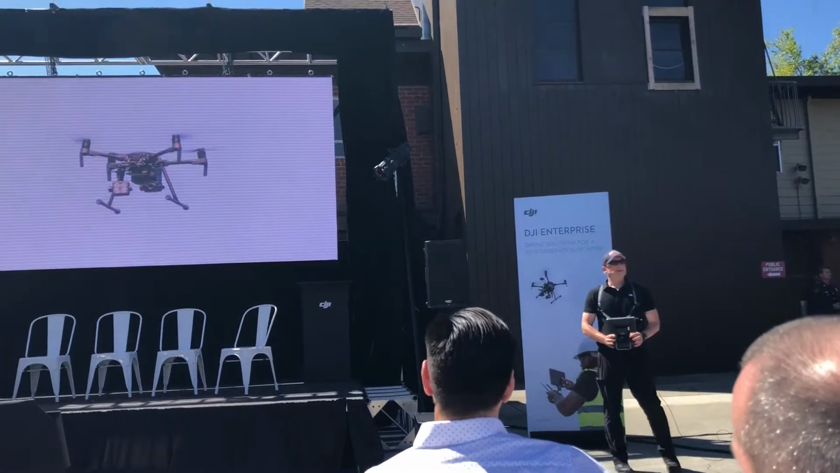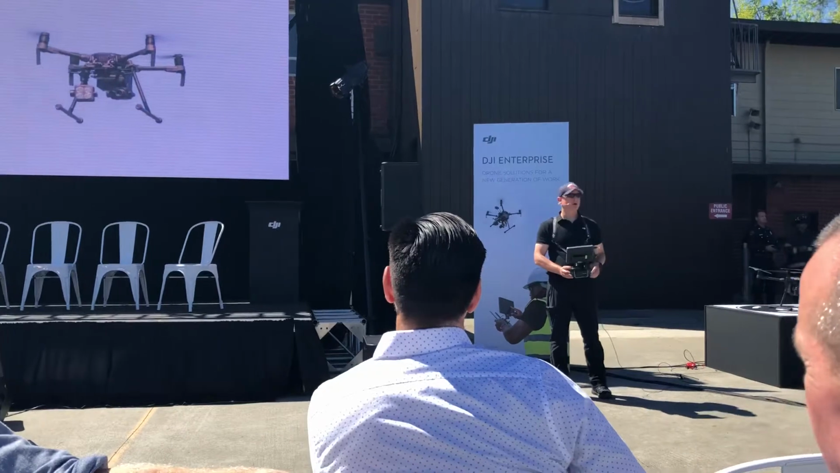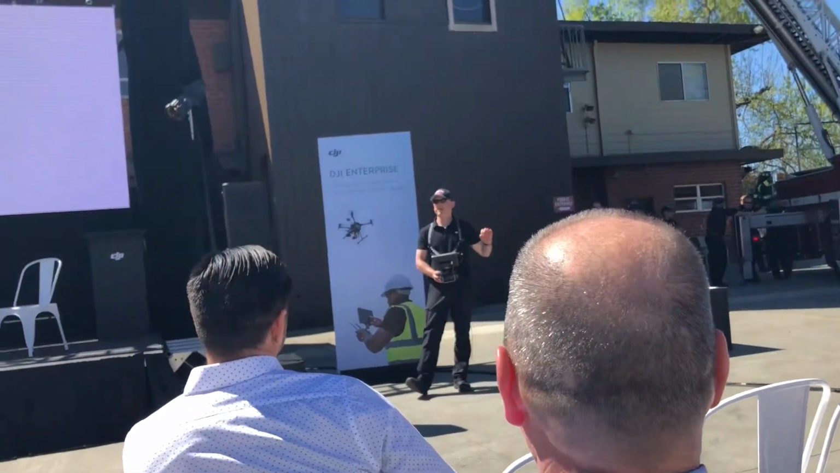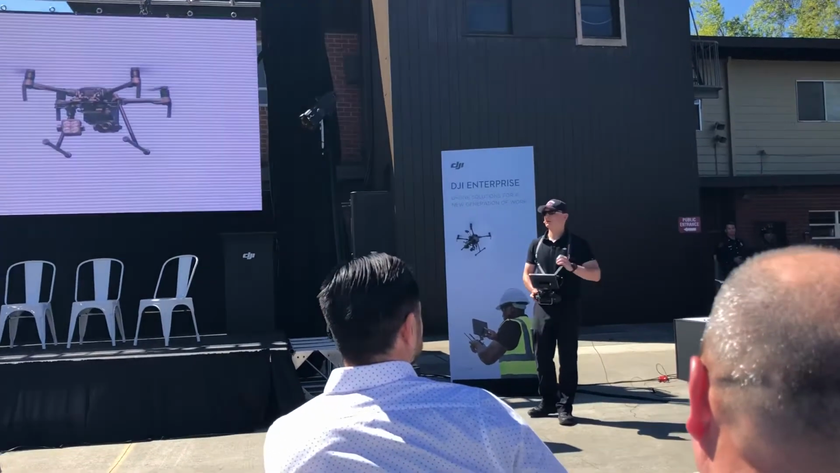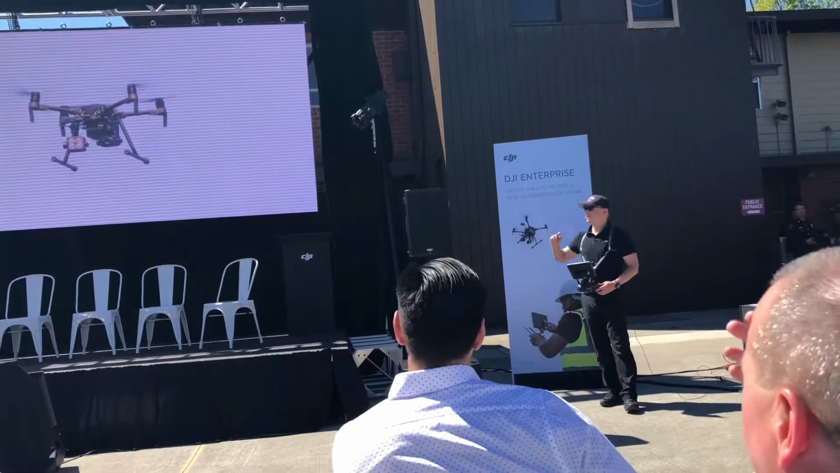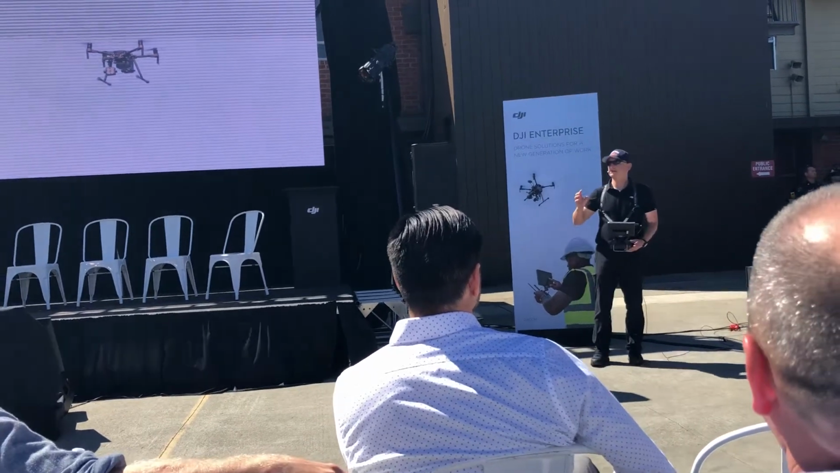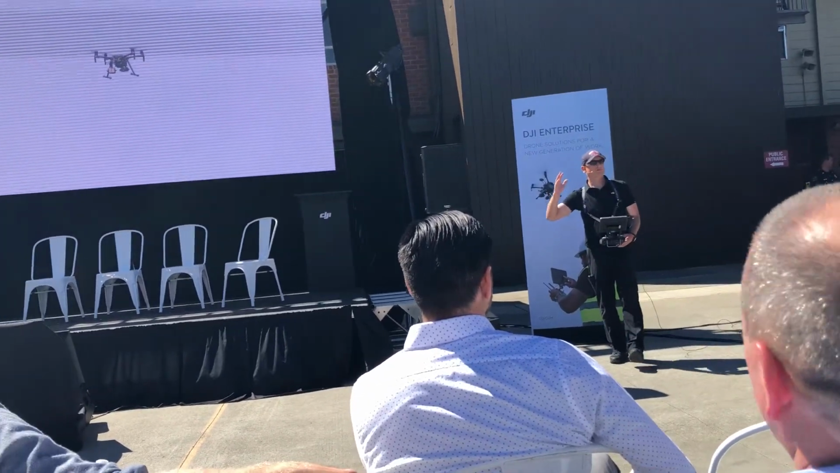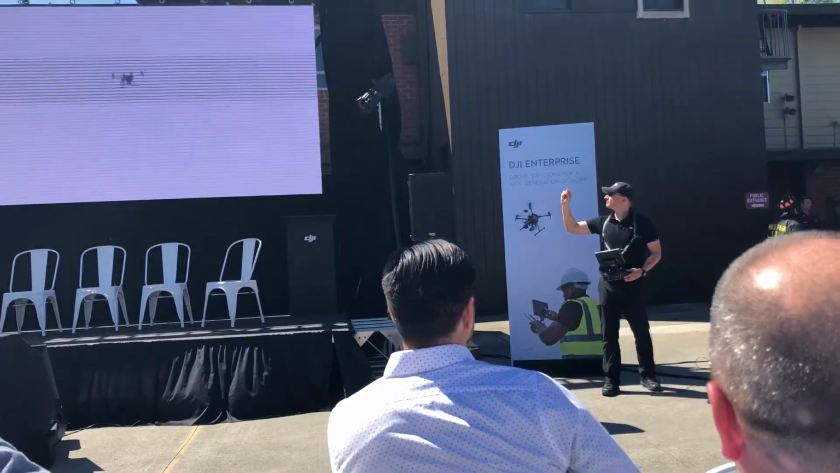Going to show you the XT2 in flight, and it is mounted on top of our Matrice 210. We also are flying one of those payload SDK platforms, which in this case is a LED spotlight. We're not going to turn it on as we already have enough light from the sun, but imagine this was at night. So here we come.